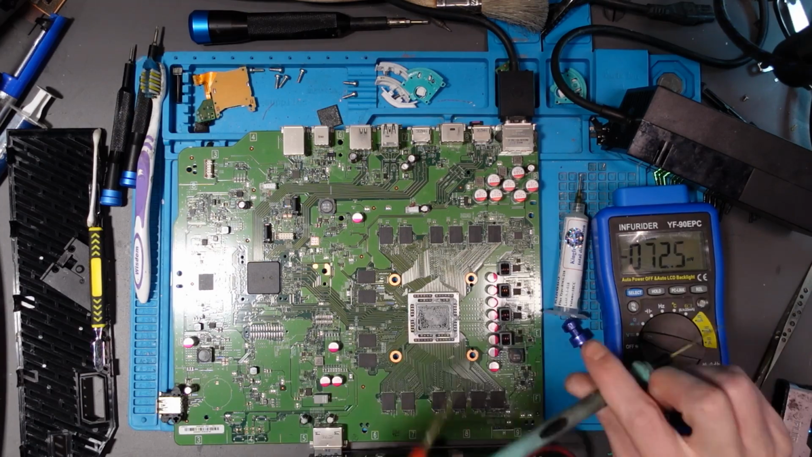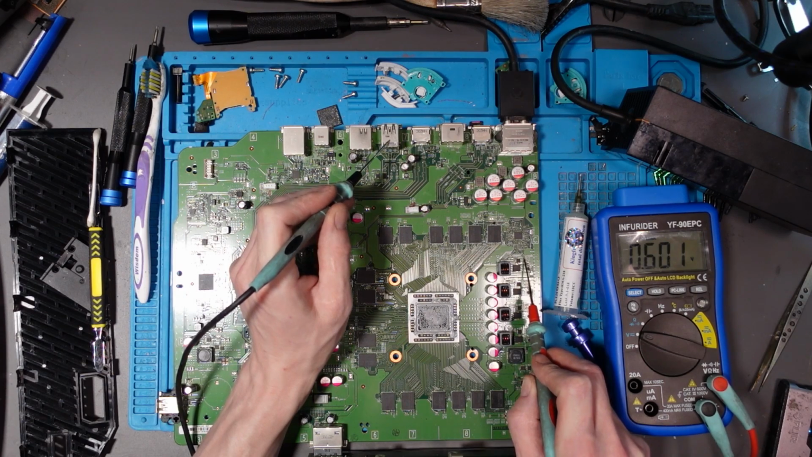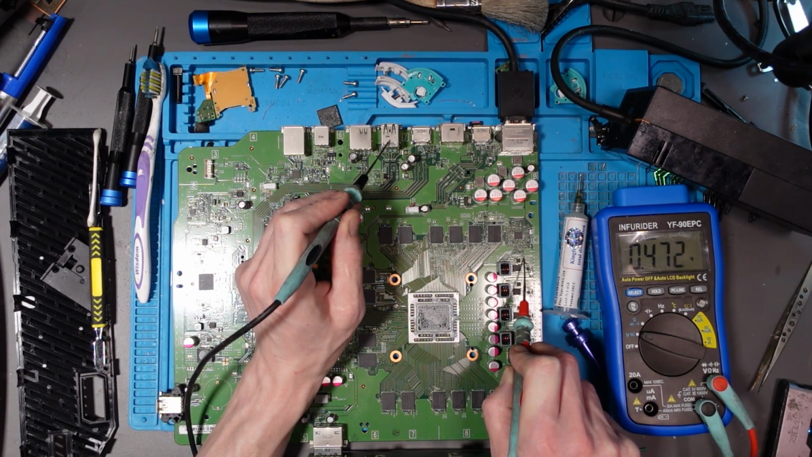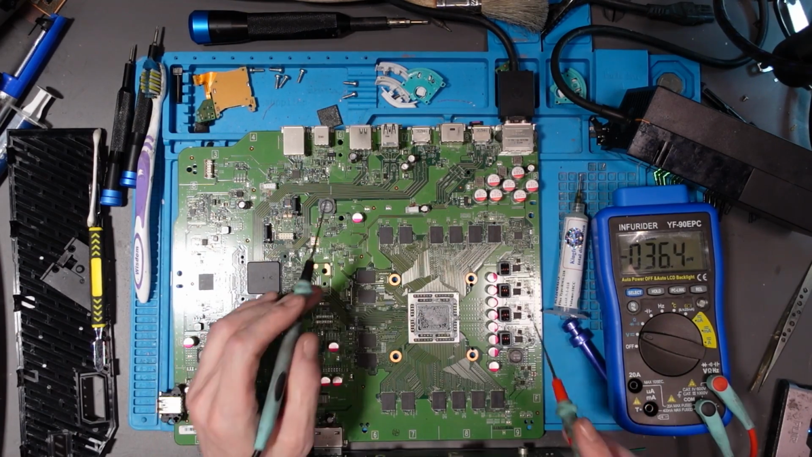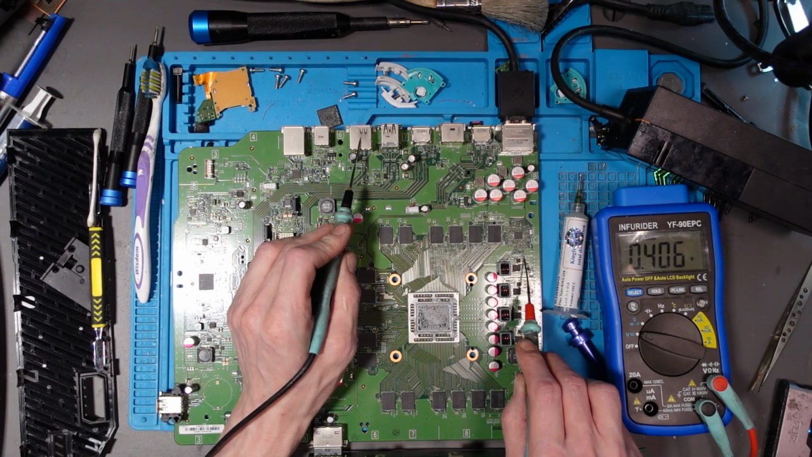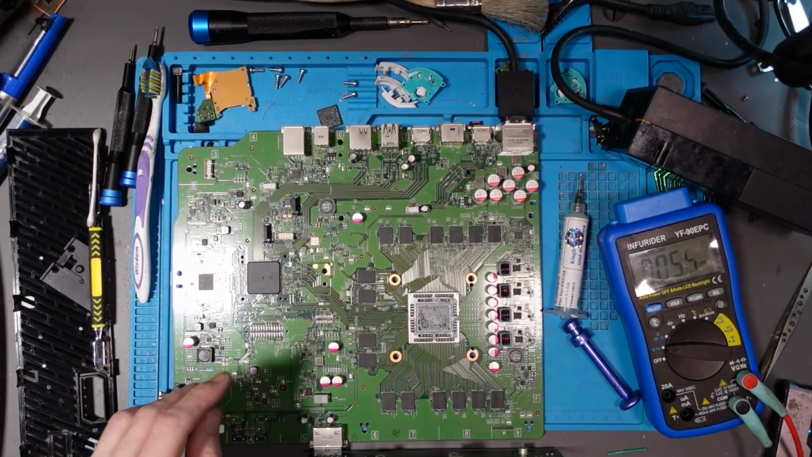Do we have 12 volts enabled now? Let's find out. We do. Oh, hang on. Okay, it is turning on. It has just shut down because it's overheating, because there's no heatsink on there, but we are getting 12 volts. Whether or not it's beep on, beep off, I don't know, but we're going to find out.